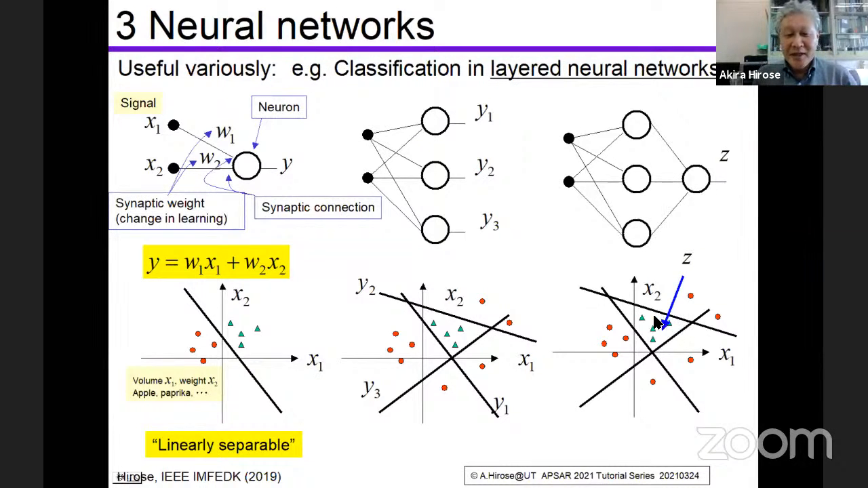We can do this by applying a certain learning algorithm. The key point is to prepare this layer. We call it the hidden layer, because we cannot see this hidden layer directly from the input terminal layer or from the output neuron layer. So if we have one hidden layer, then we can deal with non-linearly separable tasks.